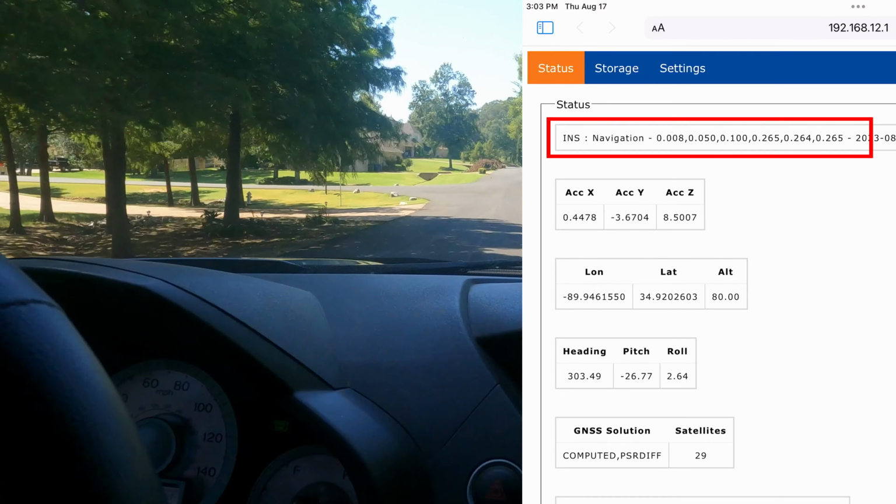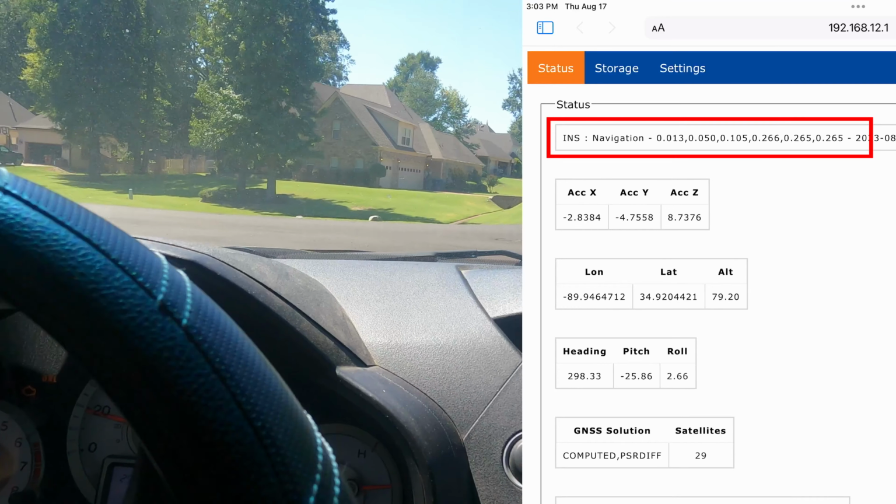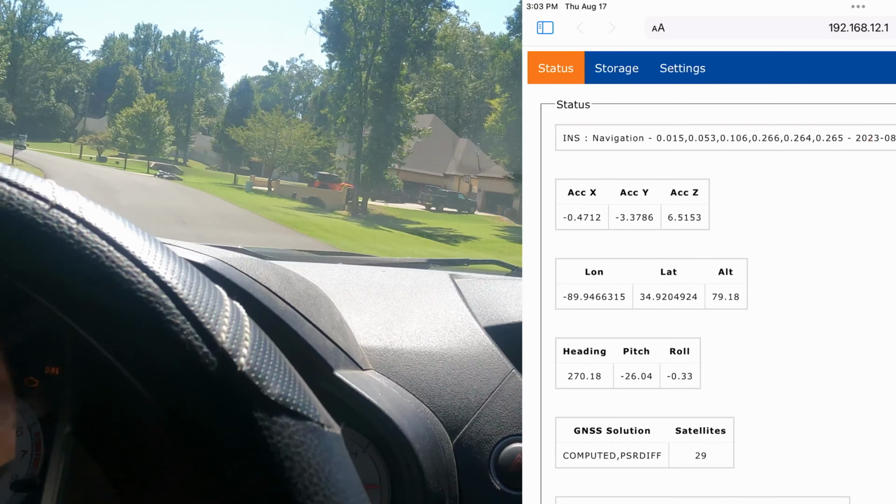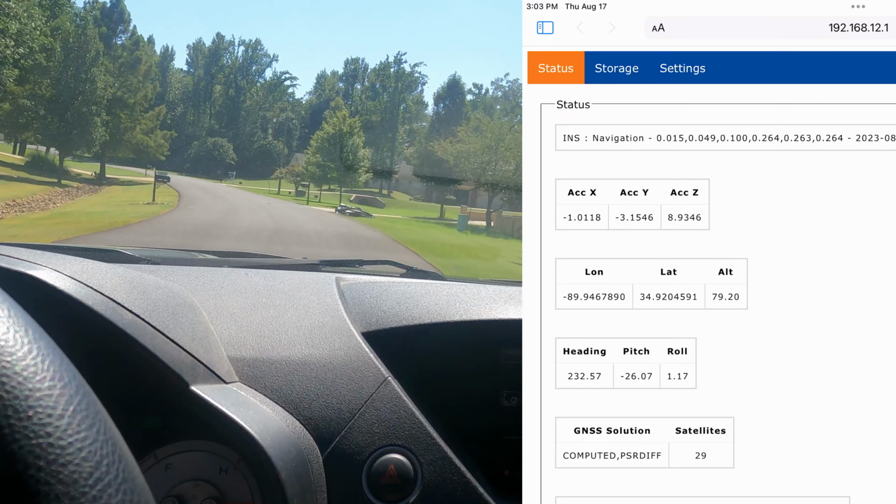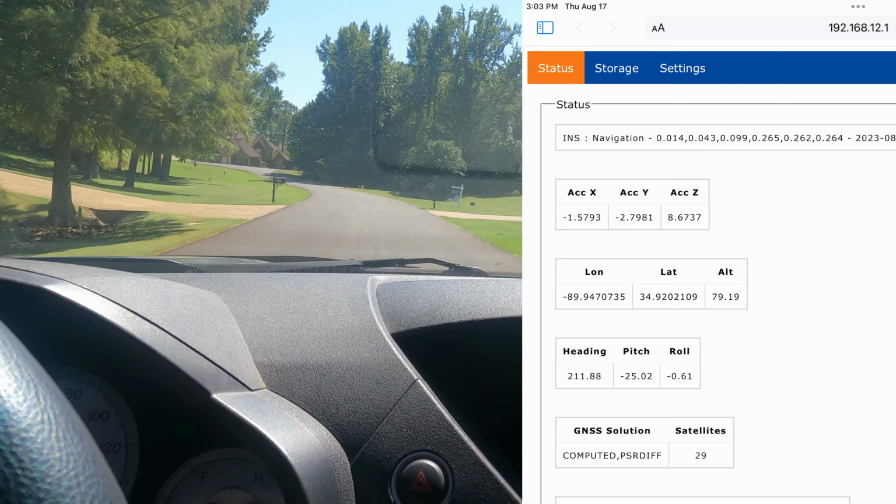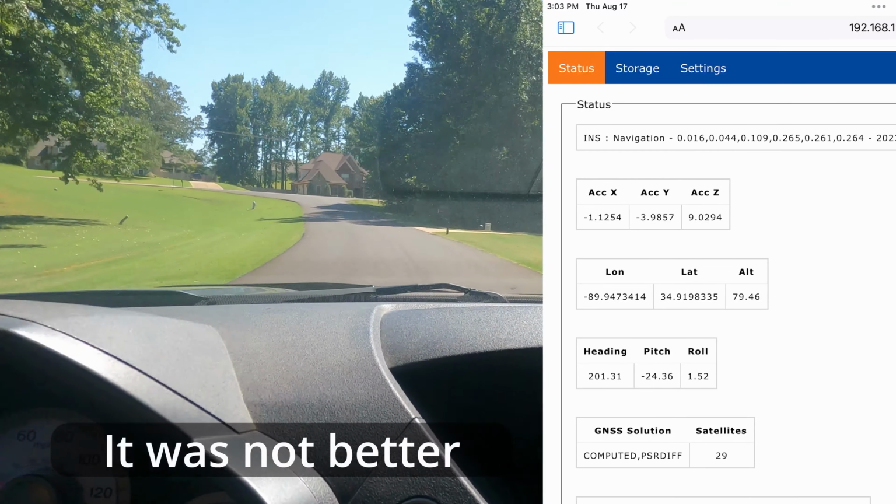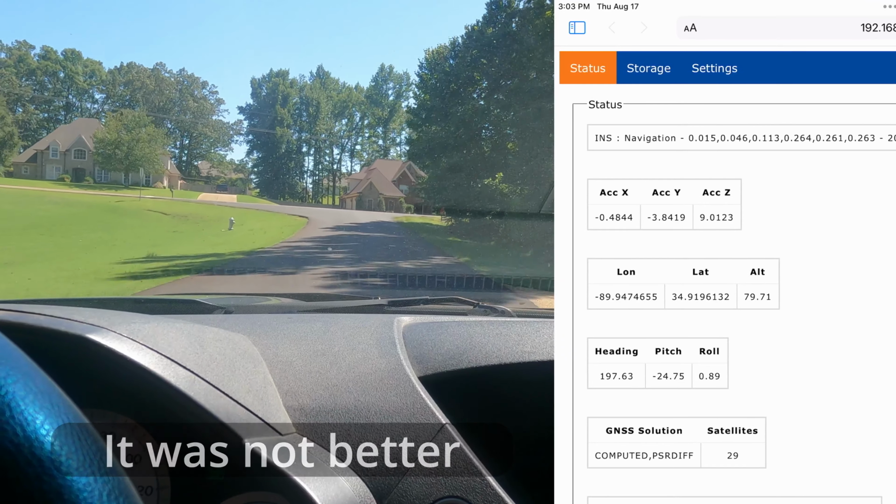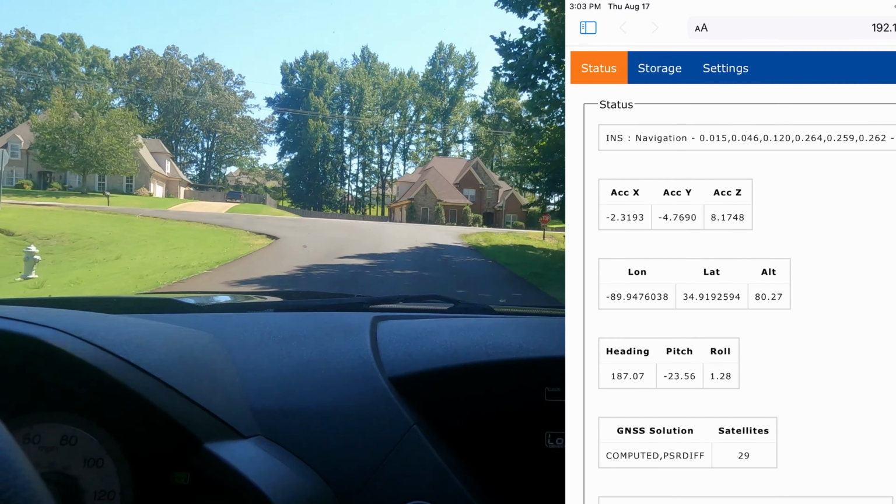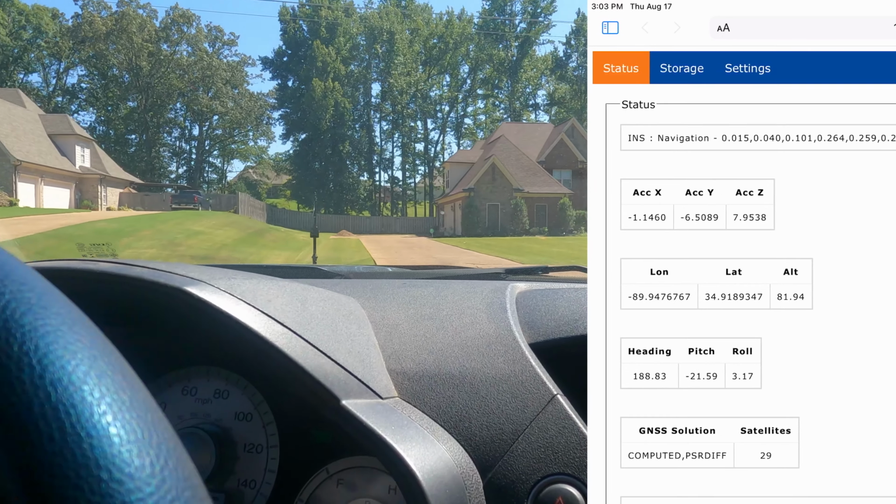You even see, it says we're in navigation, right? So we are now doing the LiDAR mission. We are now mobile mapping, and I'm going to try to use the video from my dash cam. It'll be better than this GoPro I'm holding, because I didn't have a dash mount for that.